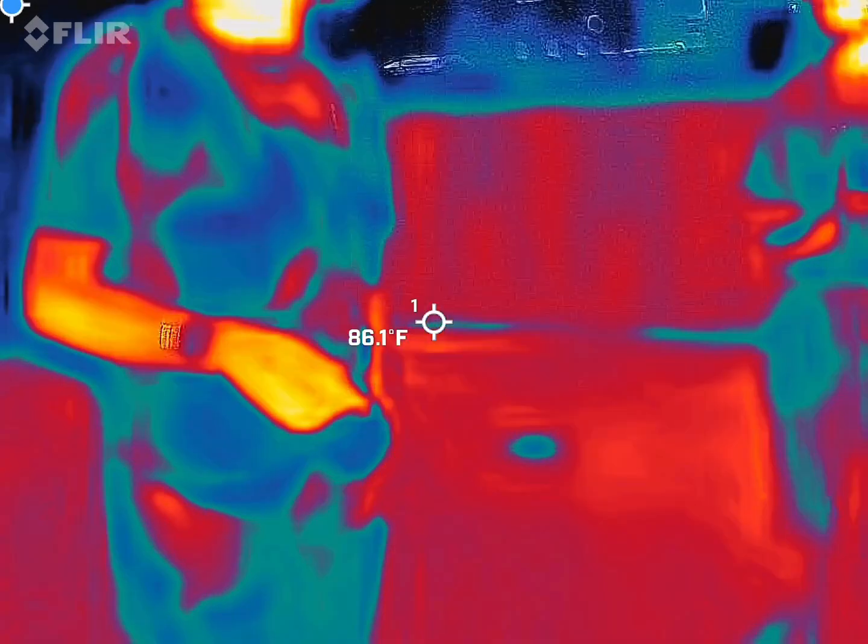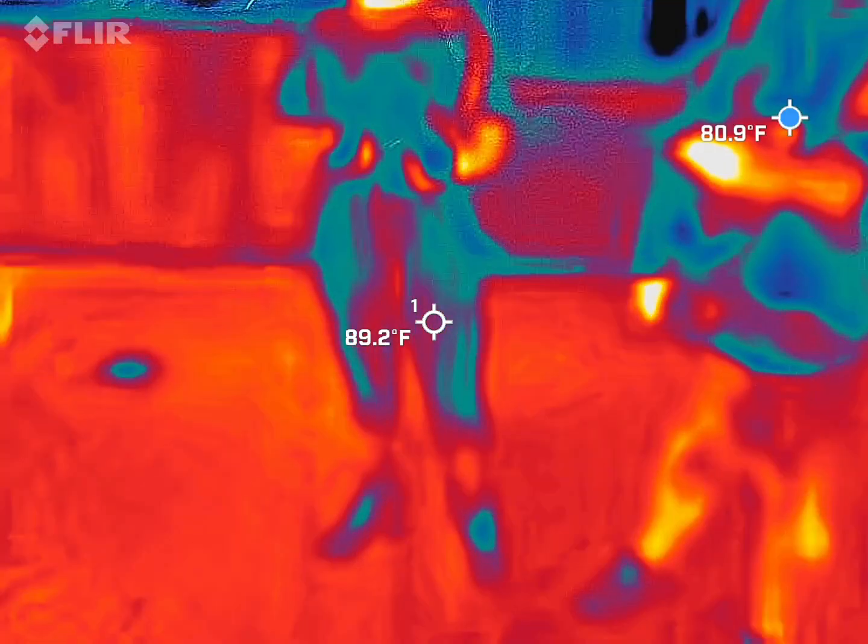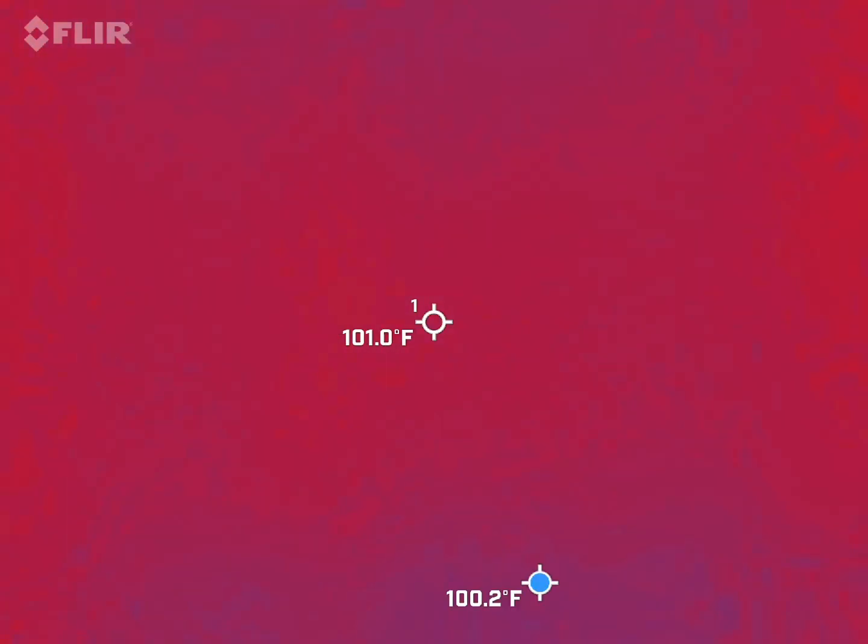So here, we're going to go left to right. Yeah, this is going to work out well. This is weird. I don't think I've ever had this set up before.